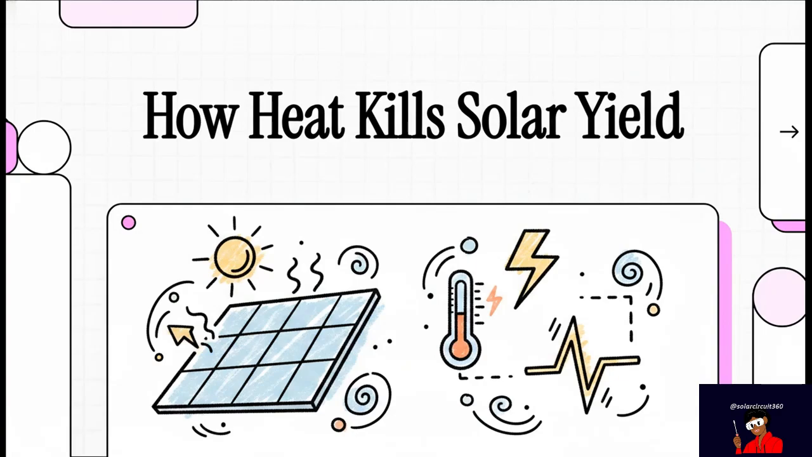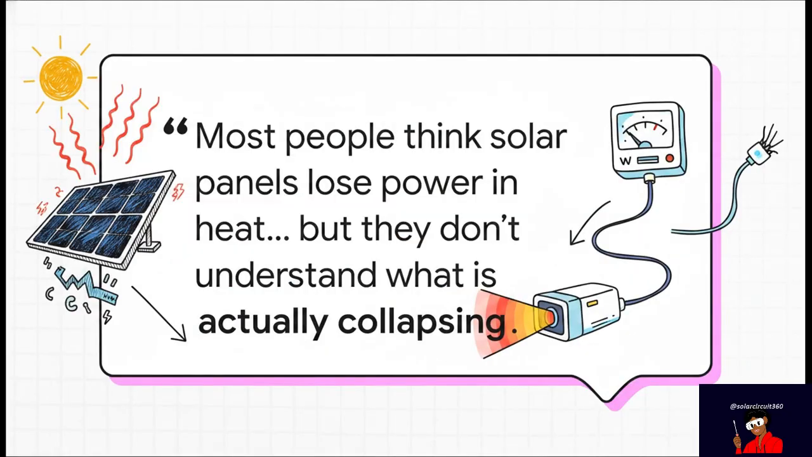Okay, let's get right into it. We all kind of know that solar panels get hot and that heat messes with their power output. But the usual explanation barely scratches the surface. Today, we're going to pull back the curtain and see what's really going on inside. And that right there is the key word: collapsing. Something is literally collapsing. So to figure this out, we're going to use a thermal camera to see the heat and a live watt meter to see the electrical truth at the exact same time.